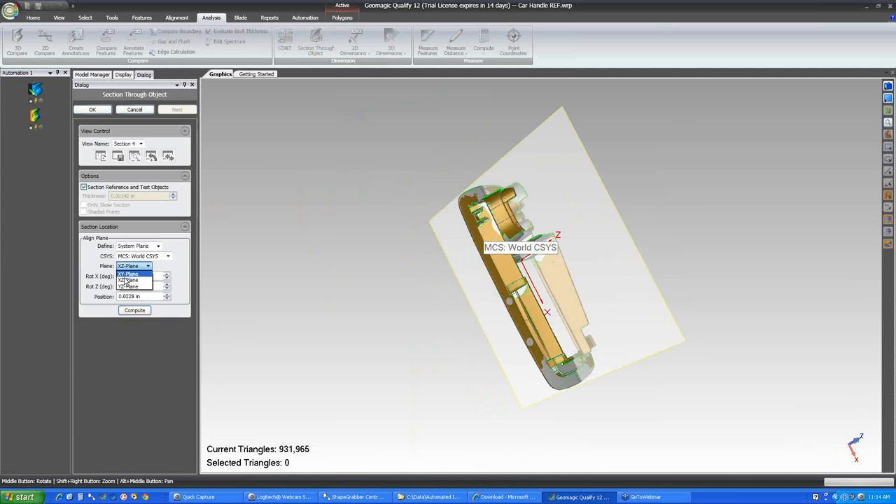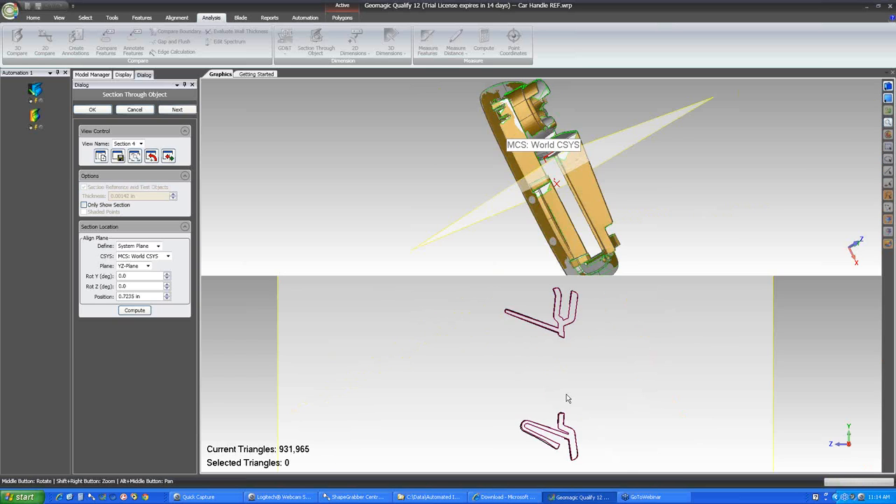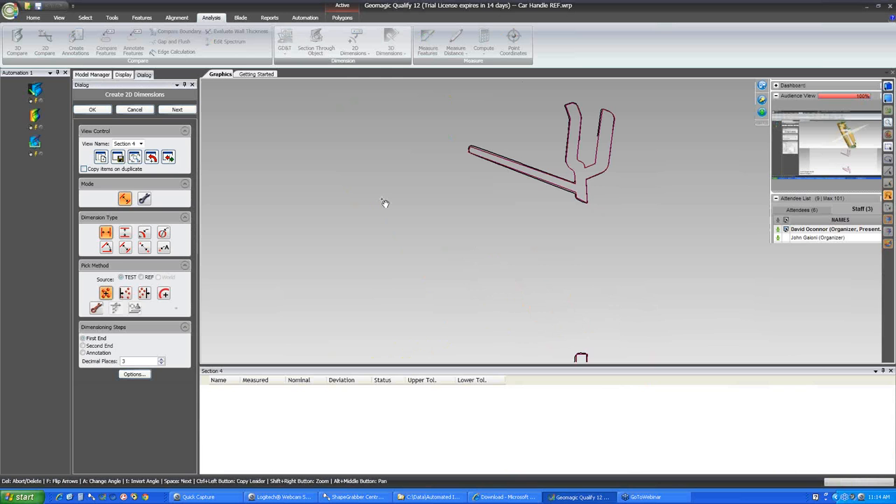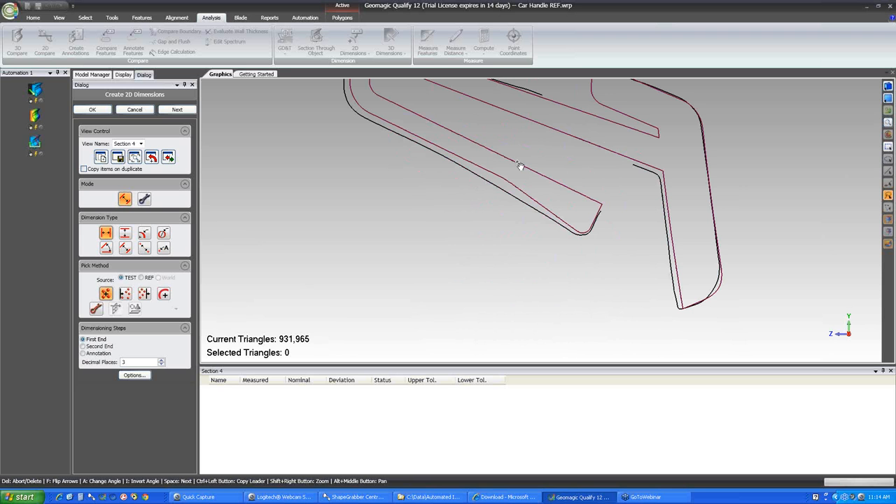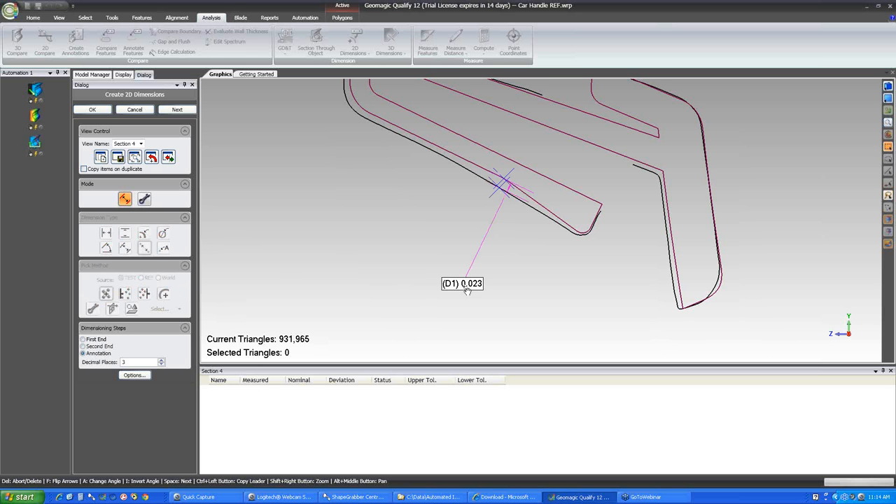What I'll do is define a section through the part. And this gives us a 2D view of both the CAD model and the data that we acquired. So if I bring this data into the dimensioning mode, I can go in and look at that area of deviation that we saw, and I can measure between the reference object and the test object to find out exactly how far apart it is. So in this case, we can see there's 23 thou deviation between the two.